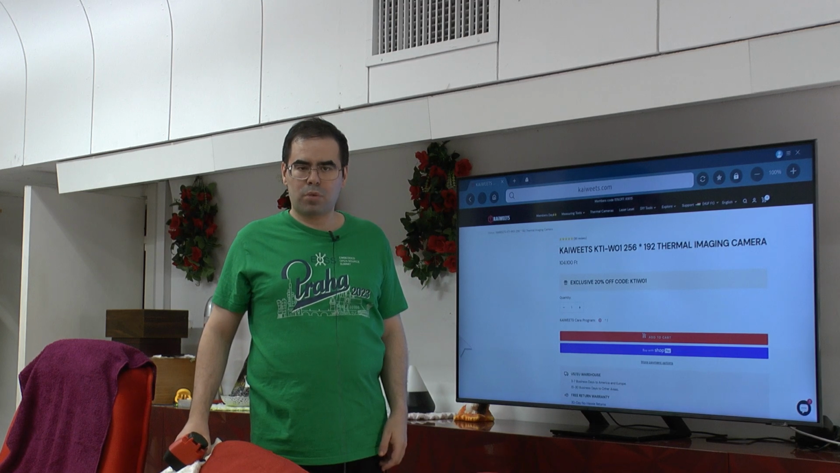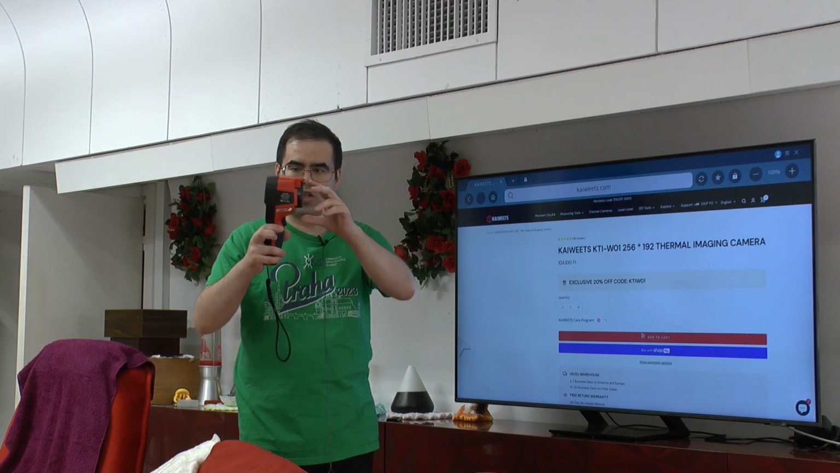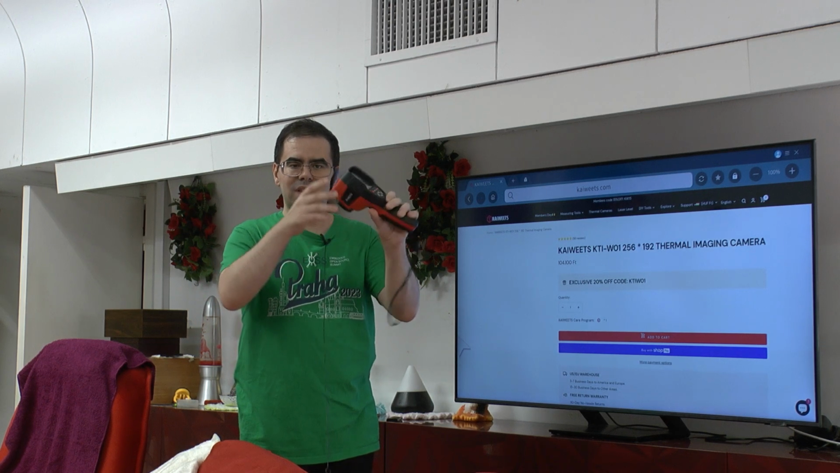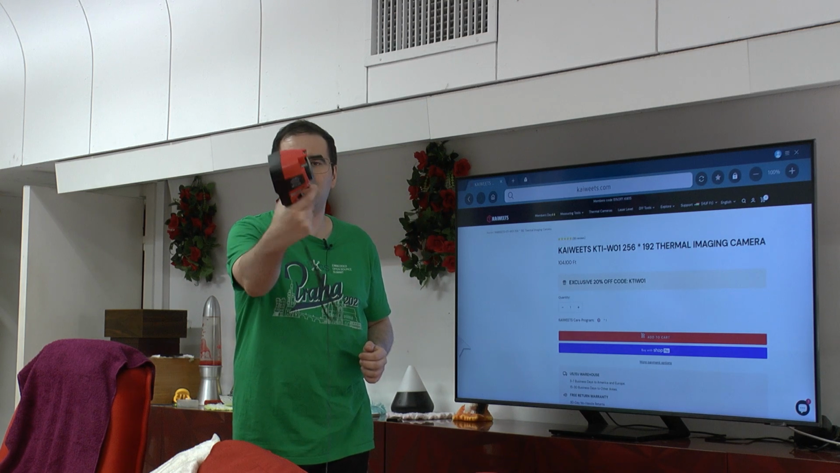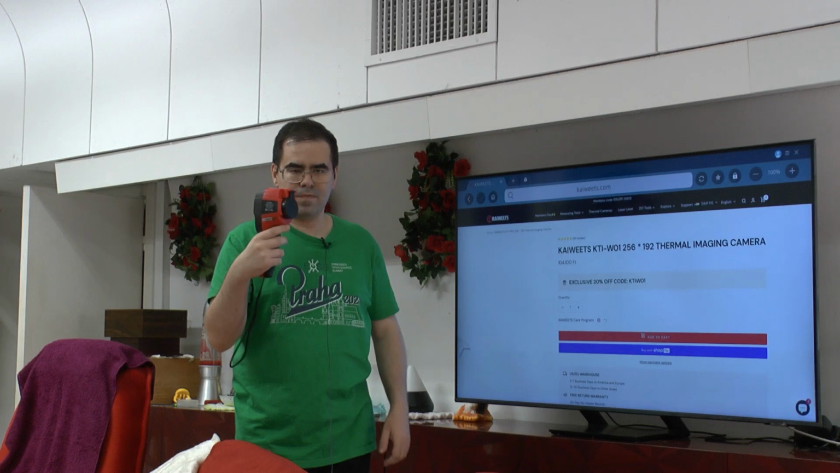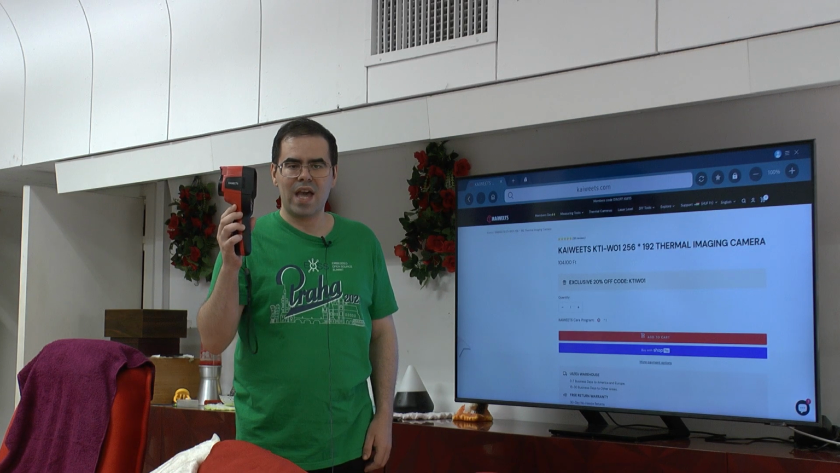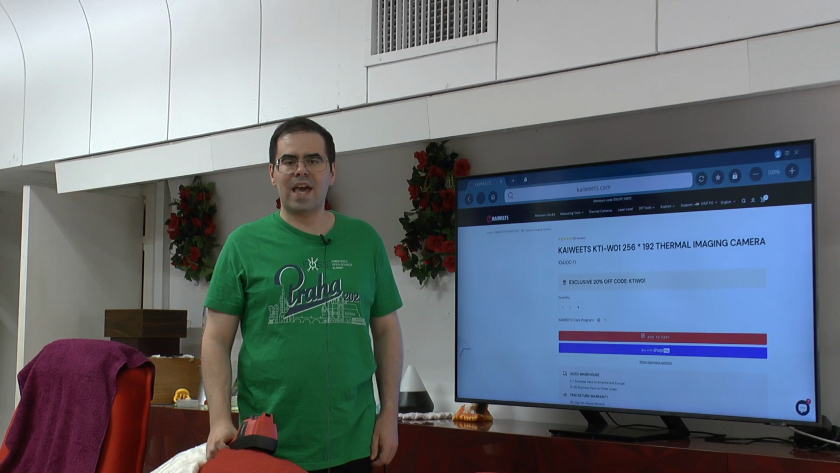Thermal cameras probably are very high on the wish list of every electrical engineer. And Kaiweets recently introduced a standalone camera, like this one here. So it's a pew pew pew pistol thingy. And they kindly sent me a review sample. And in the following steps, I'm going to show you what this thing can actually do for you.